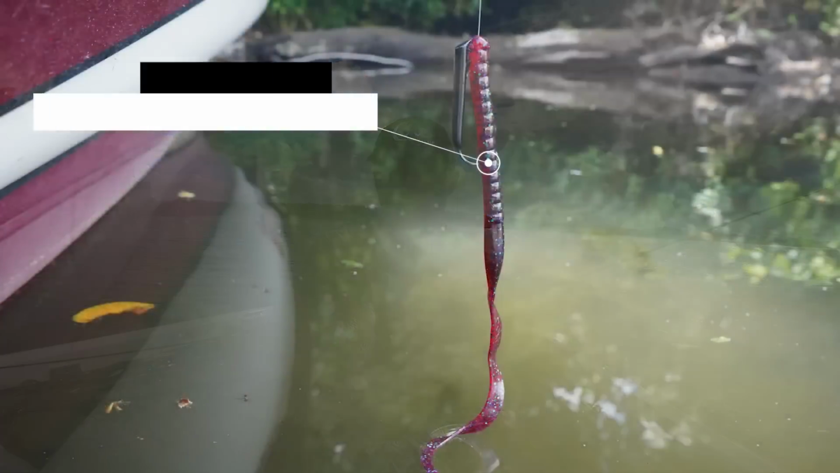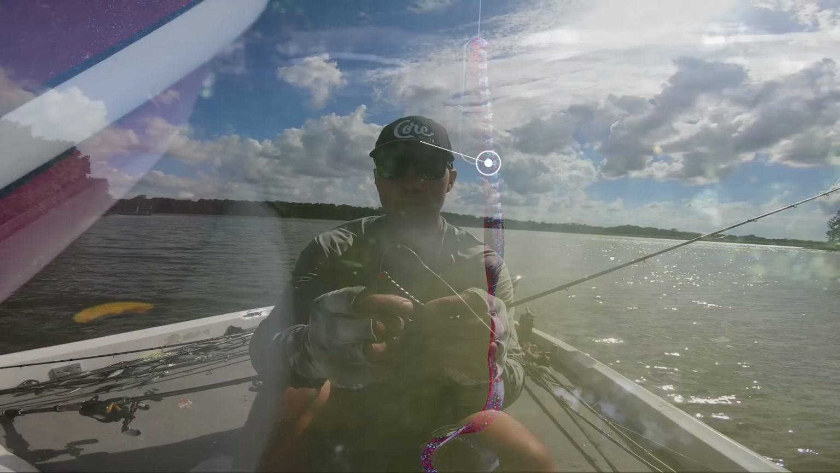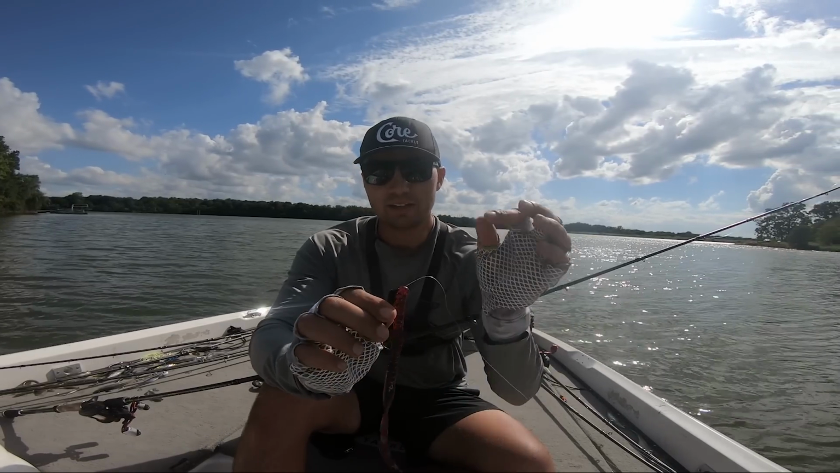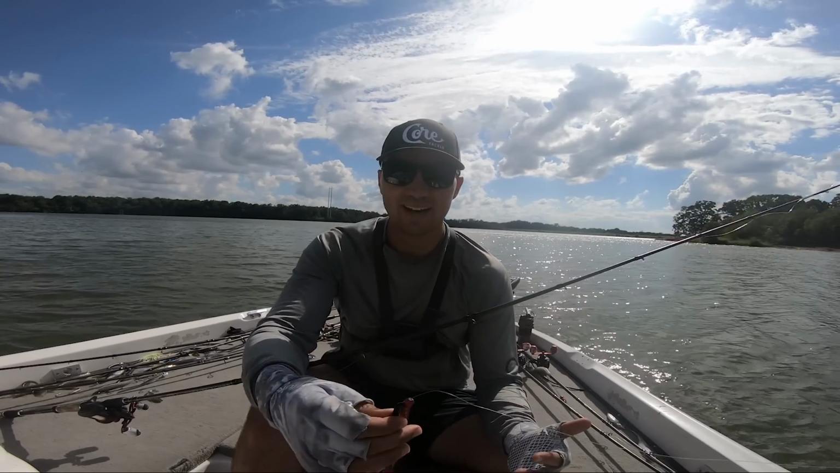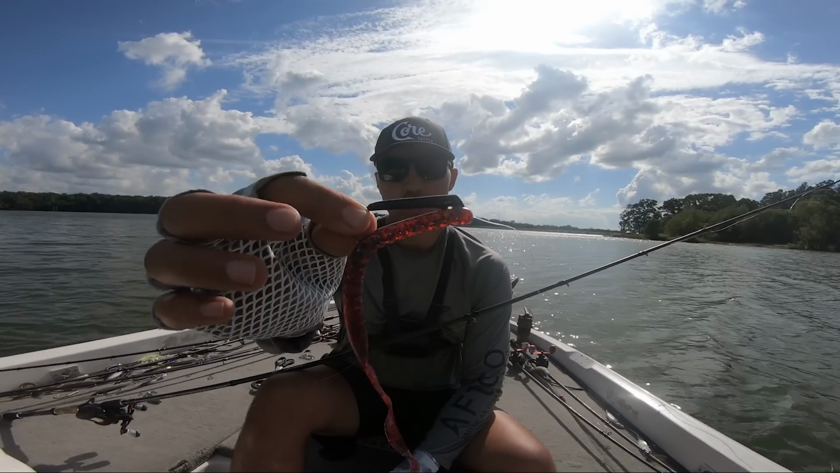I got all those fish on that Ozark rig and the big worm. The Ozark rig has completely replaced my Texas rig, guys. Usually on my big worm, I'd be throwing a 5/0 extra wide gap hook with a tungsten 3/8 ounce split sinker. I'd have to peg the thing. It takes forever to retie, and it doesn't even come through brush all that well. But with that Ozark rig, it comes through the brush extremely well.